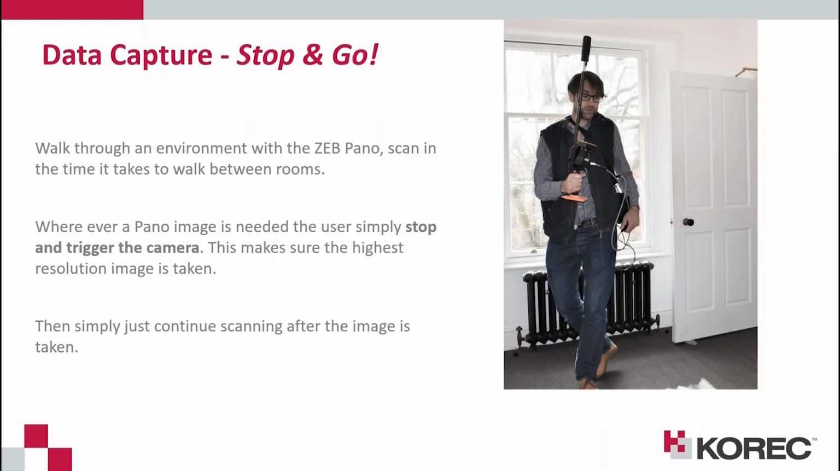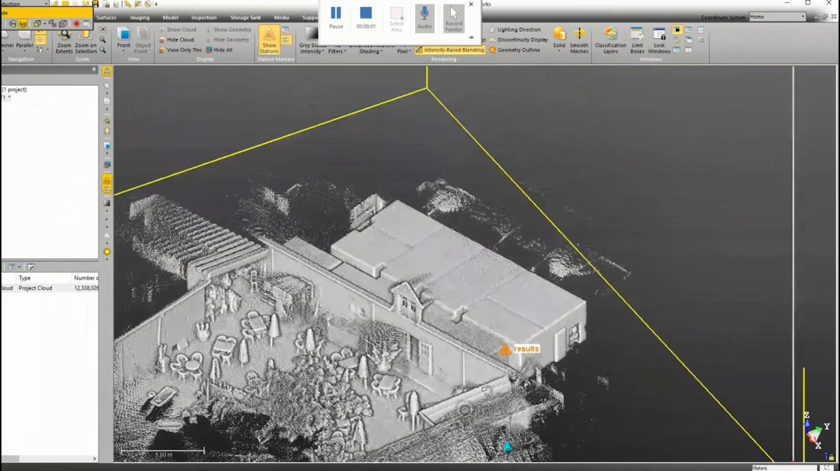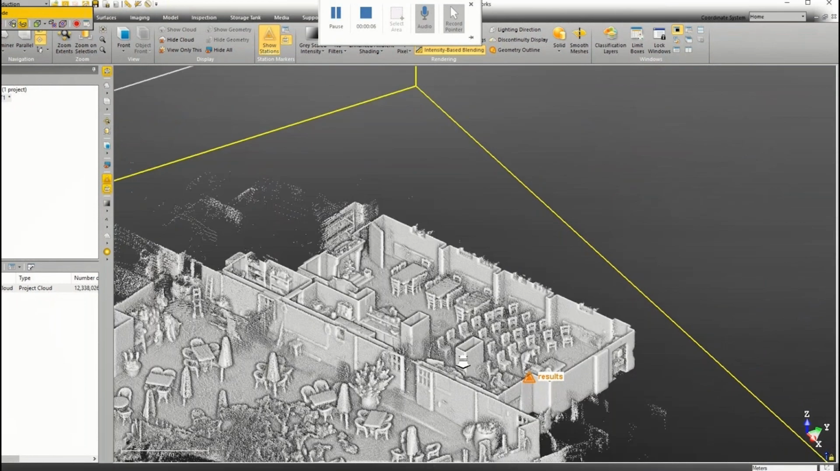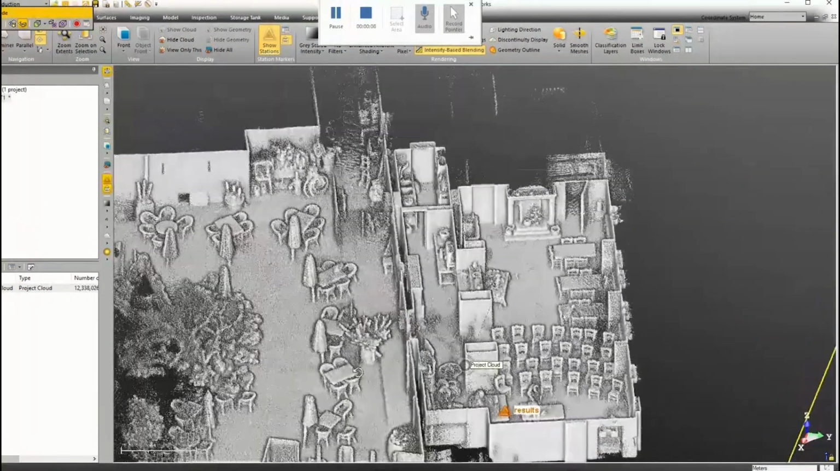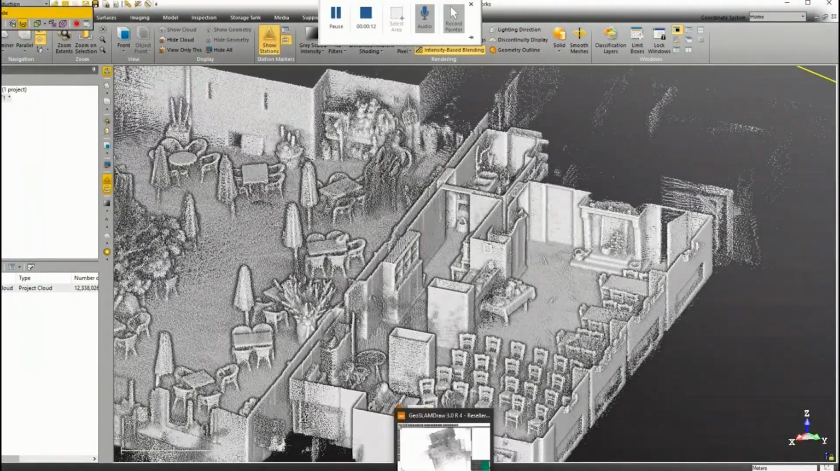So this is, as I mentioned, that really simple workflow. It is very much stop and go when you're in the field. Everywhere you want to take an image, you simply stop, trigger the camera, it will do a little sound effect once it's captured an image, and then you just walk on to the next area where you want to collect an image. If you're in a really complex environment, like we're seeing here in RealWorks, you might want to take lots of different stills, but you get that option completely yourself as a user. You can control how many images you want to capture, and thus control the final data size as well.